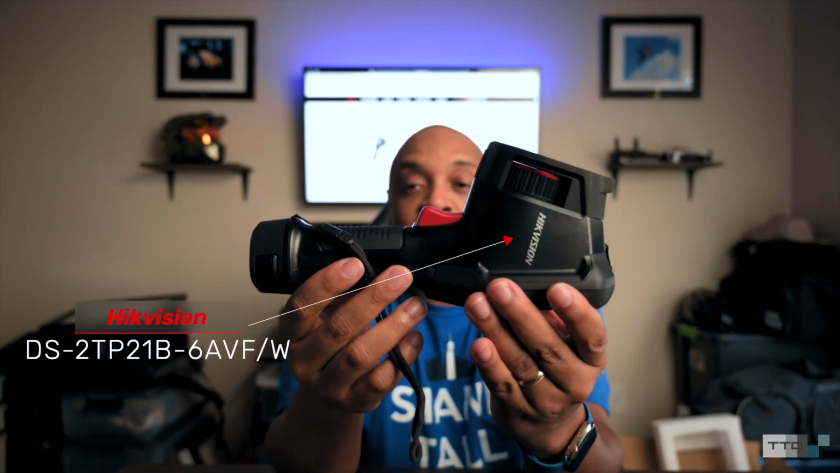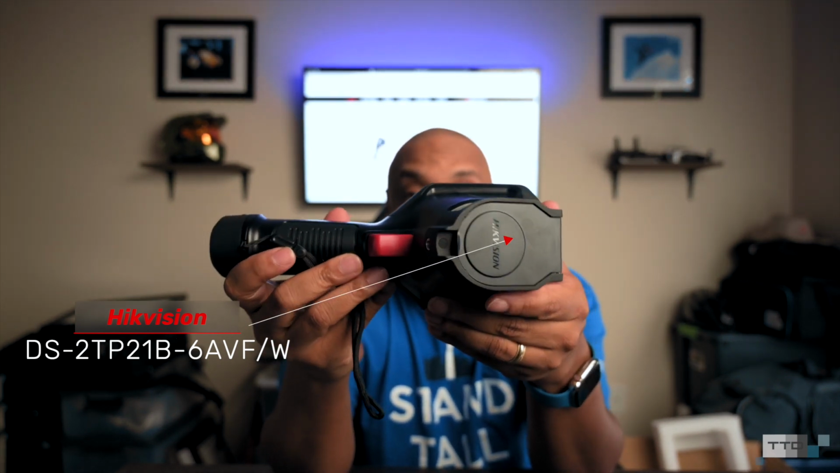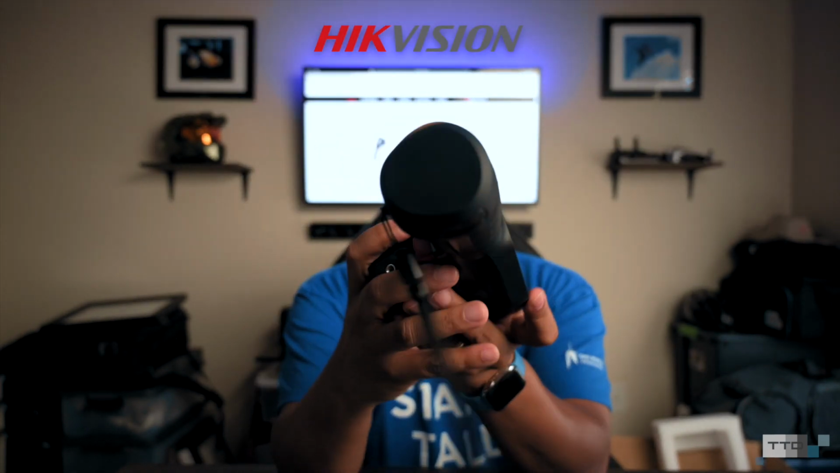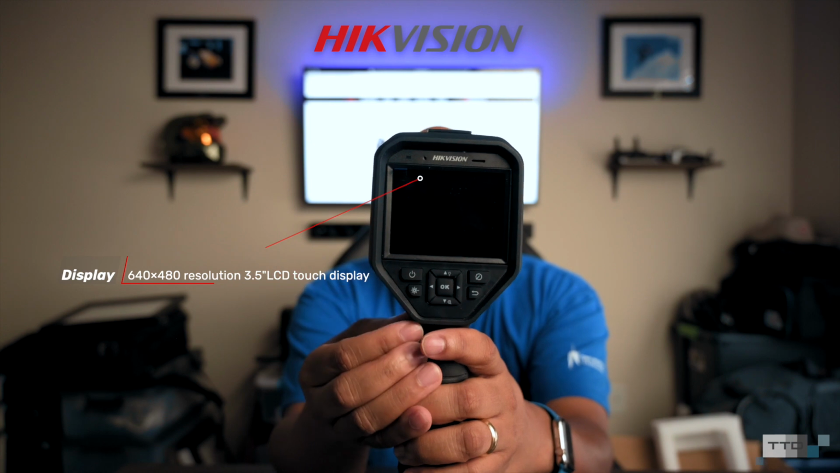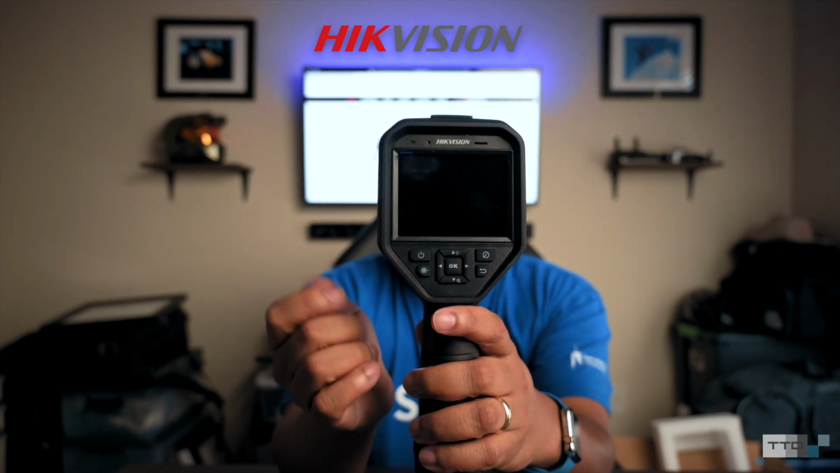This is a very unique camera. It looks very futuristic. It looks very much like it will be a weapon, but this is not. This is 100% a thermal grade camera. Just give me a couple views. There's the battery bottom there, and then there's your back. This is going to be the main thing that we're going to focus on a lot when we start doing some of the videos, and that's just to show you the interface on here.